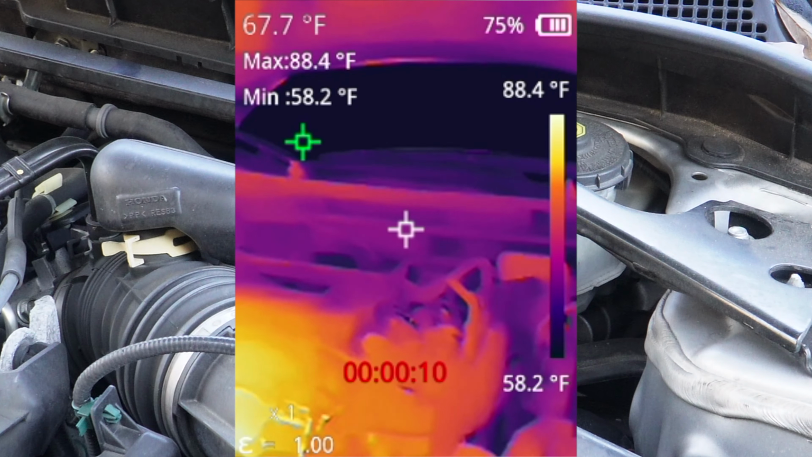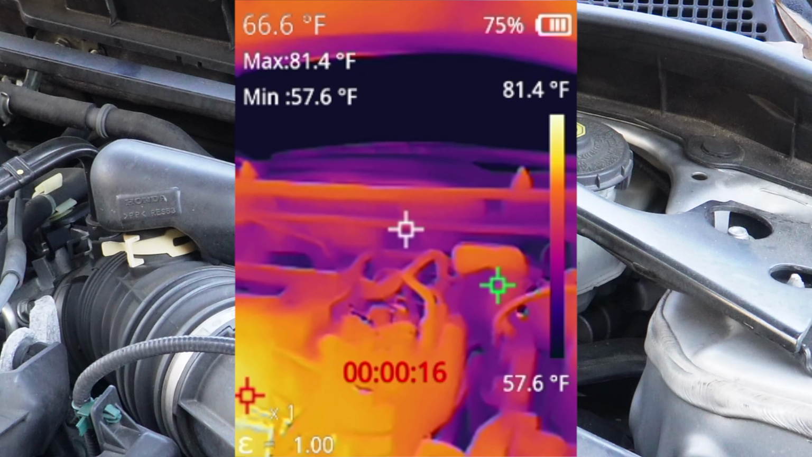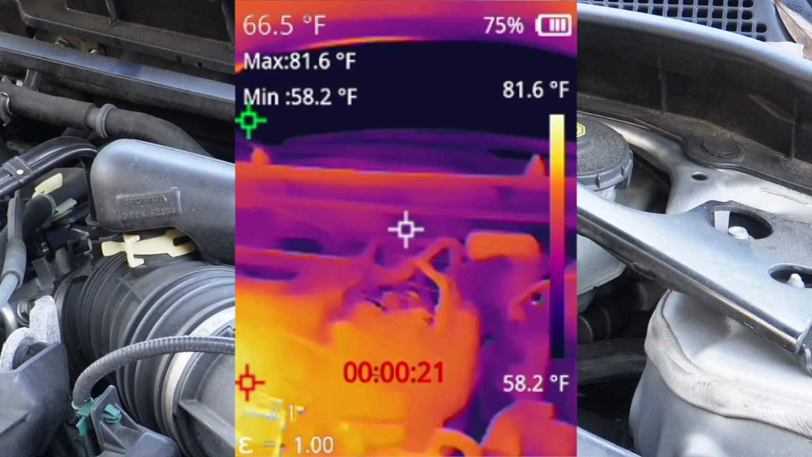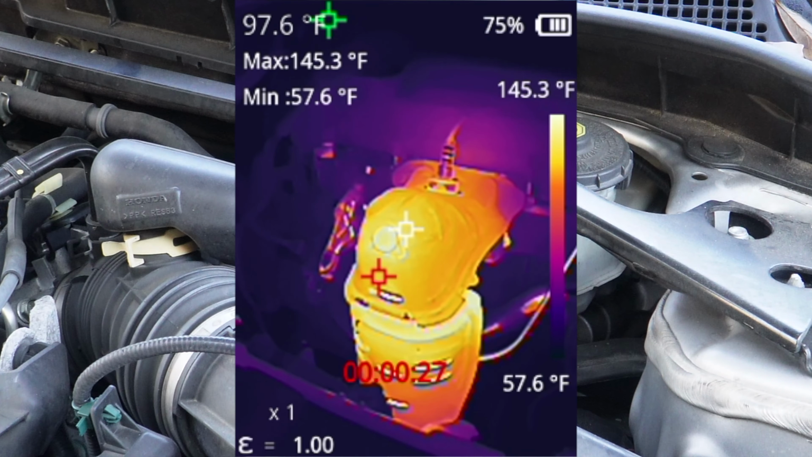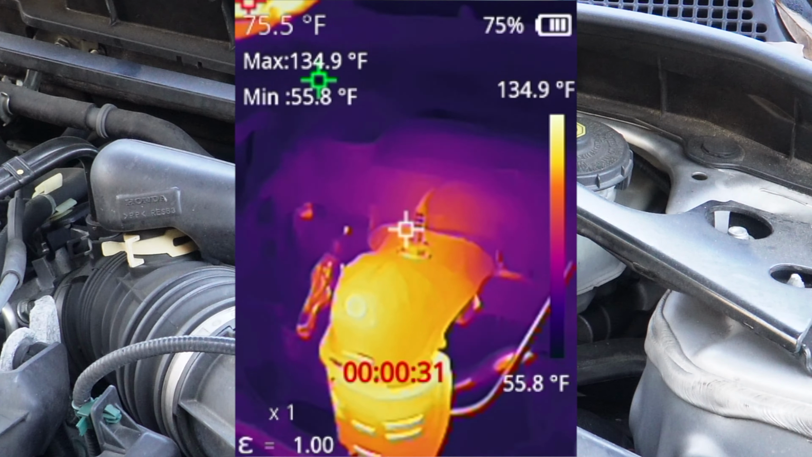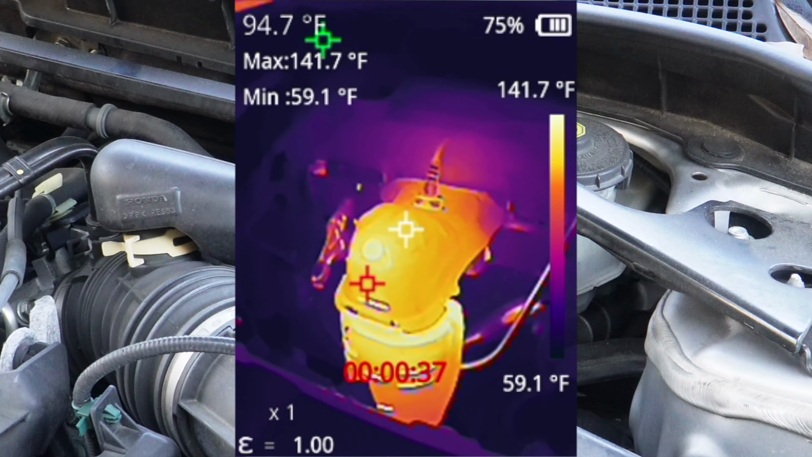That temperature at the very top where it says 68.3, 68.6, that's because I'm moving this around. That's the actual temperature. Now, if I move to this exhaust manifold, see it's at 97. It's not hot, but it is warm. So my point being, not only will this work like a laser thermometer and give you the temperature readout, but you're also visually able to see where that temperature is coming from.